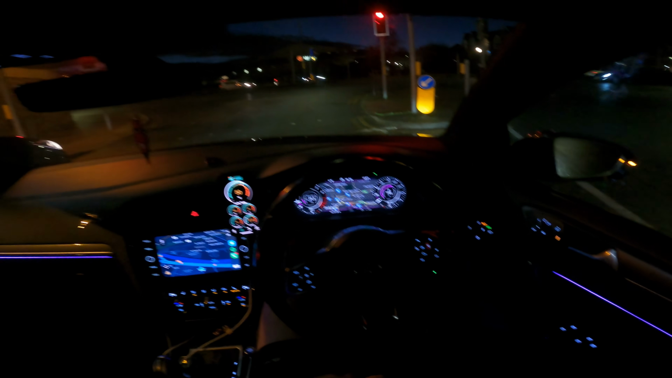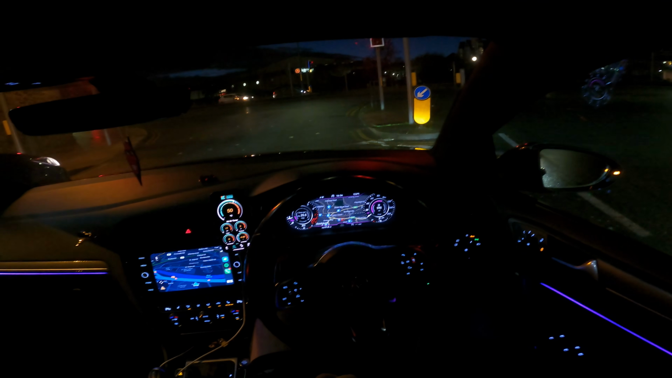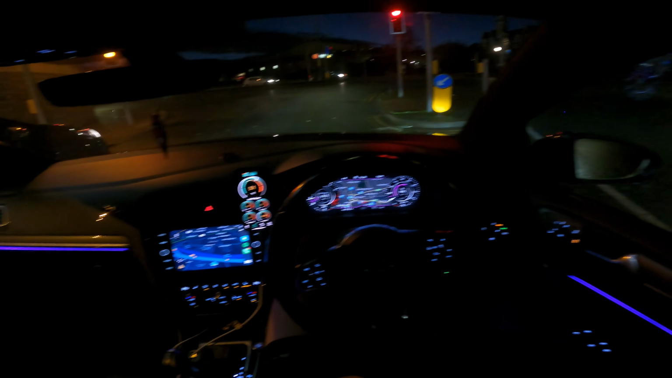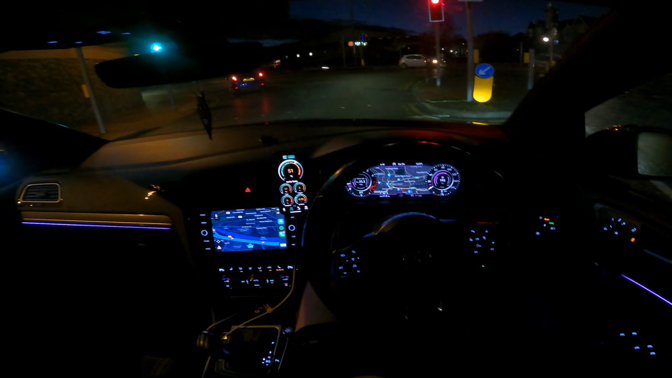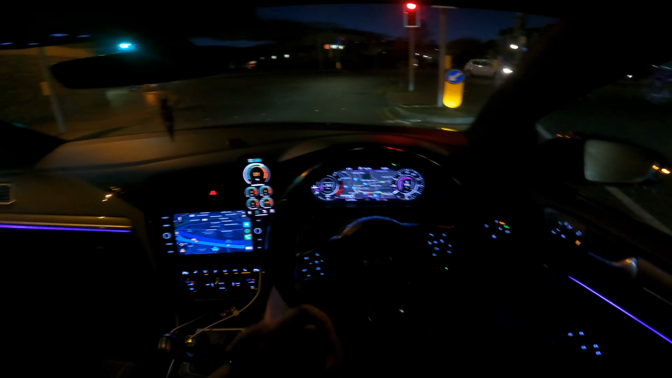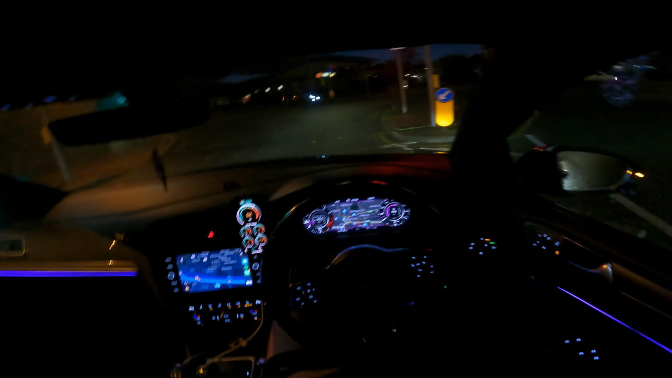But for now, the car is actually really nice, and I'm starting to enjoy these POV drives. So if you lot want to see more POV drives, then let me know. Hopefully I can get another GoPro so we can get 2 angles, because I do have a mount there which we can have something on there as well.